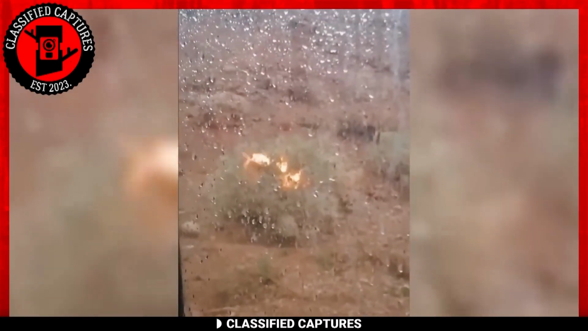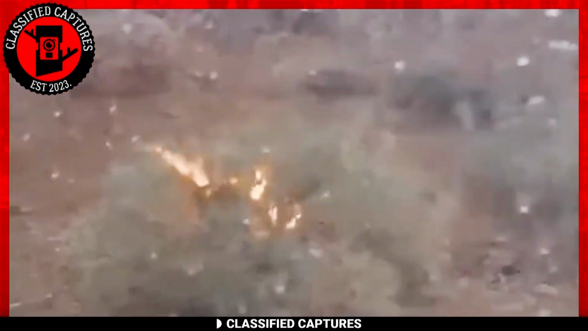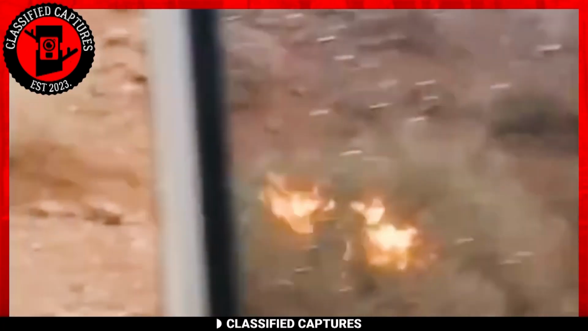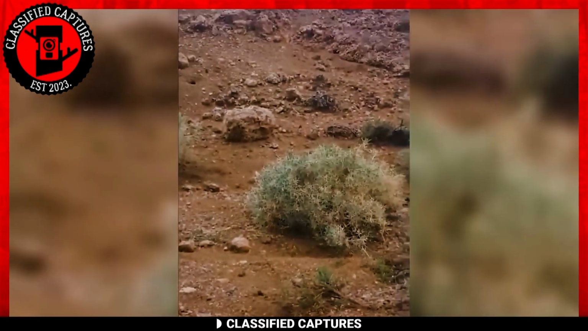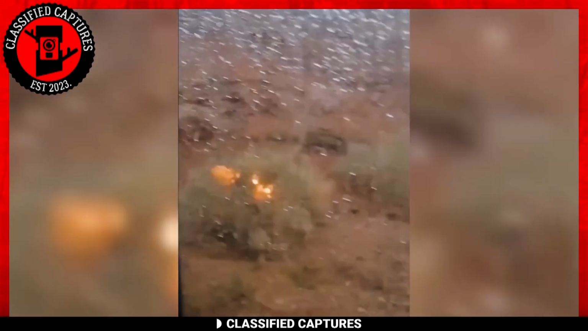As he steps away from the car window and moves closer to the bush, the flames seem to vanish into thin air. Poof! Just like that. Now, this is where the mystery deepens. He repeats this experiment several times, and each time the burning bush behaves as though it were an illusion. The burning, it's there, but then it's not.